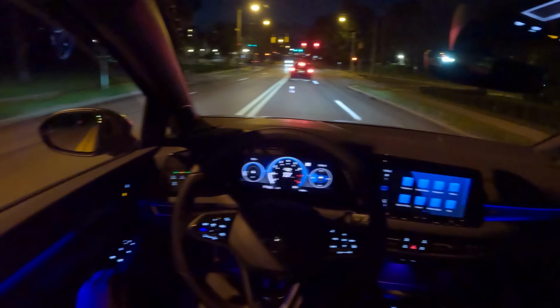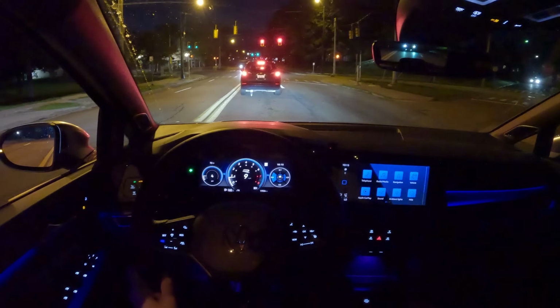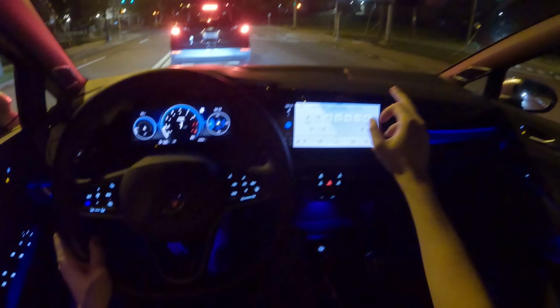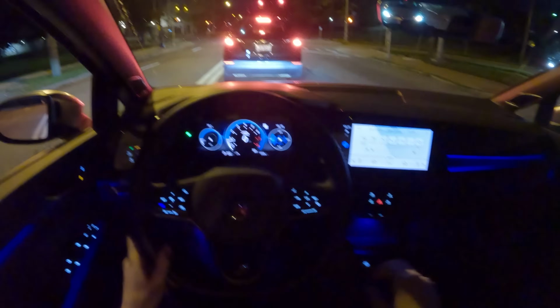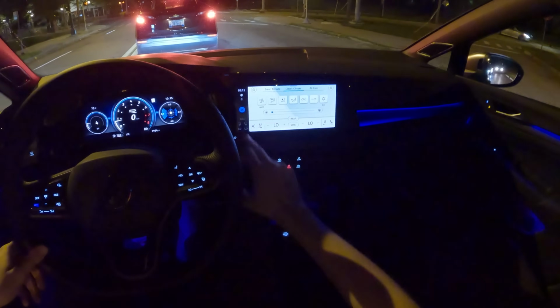Let's drop our windows. Let's open the sunroof. And let's turn the climate control off so the car does not yell at me in the Eco Tips menu. How about that?